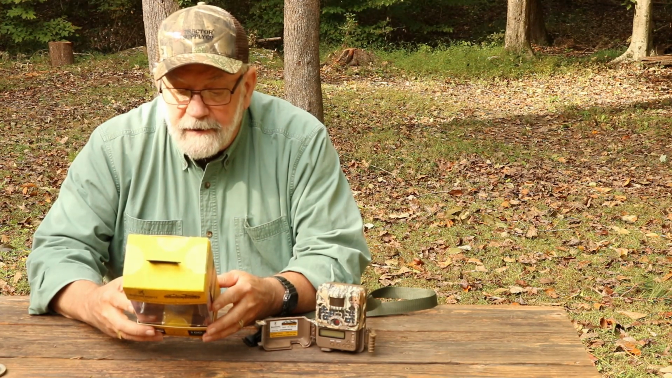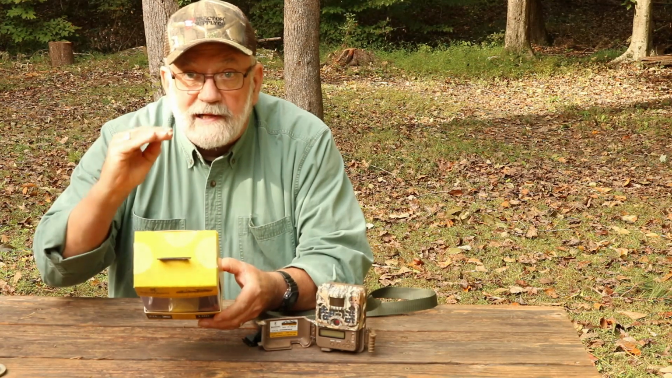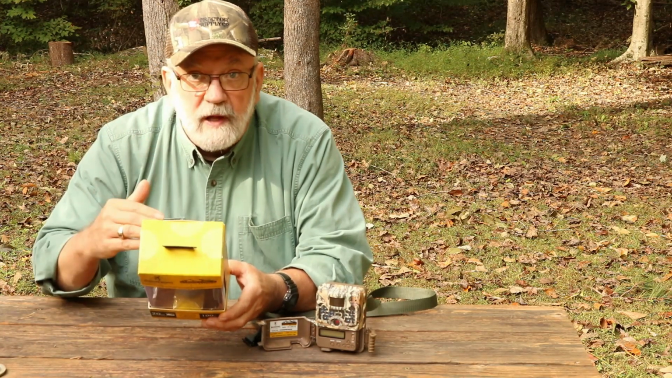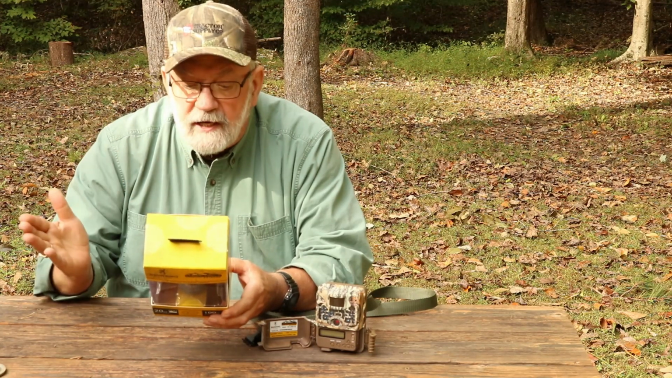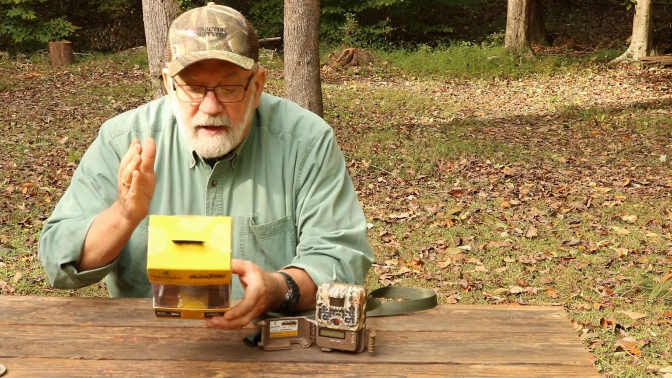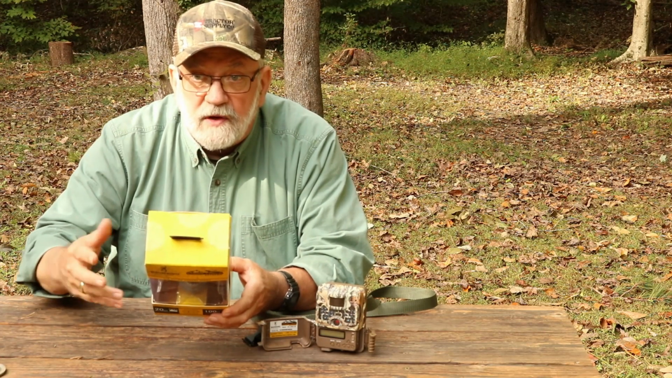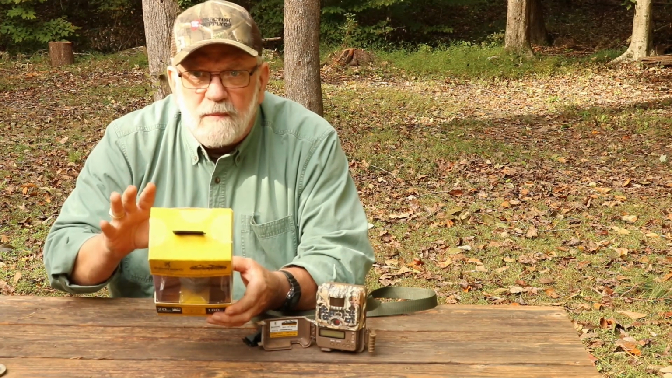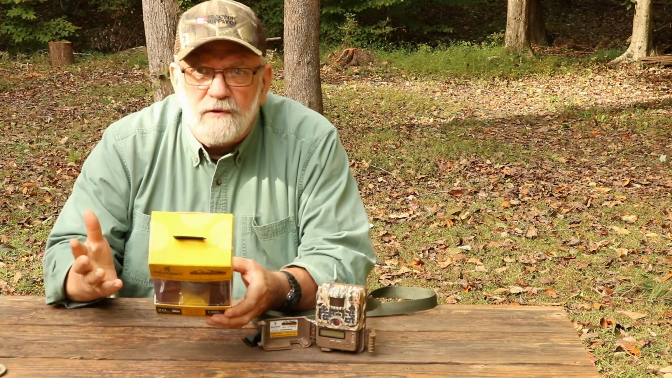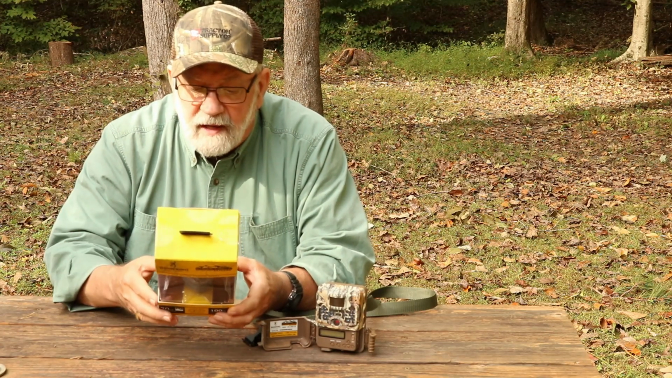Let's see. It'll do multi-shots, 4 to 8 images, click, click, click, click, click, click, that kind of a thing. There's selectable delay times between images, 1 to 30 seconds, and then up to 60 minutes if that's what you want to do. I haven't played with that too awful much, and I'm not sure for what I'm going to be using it for here that it's really going to be worth testing it all out.